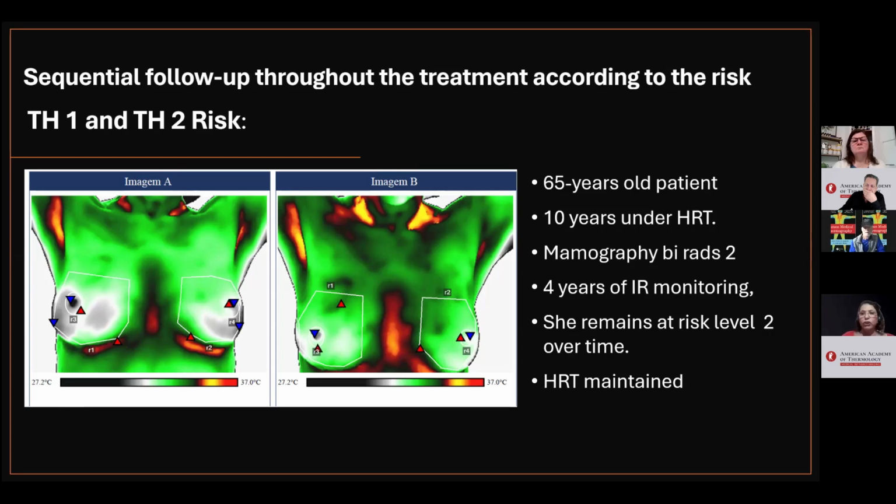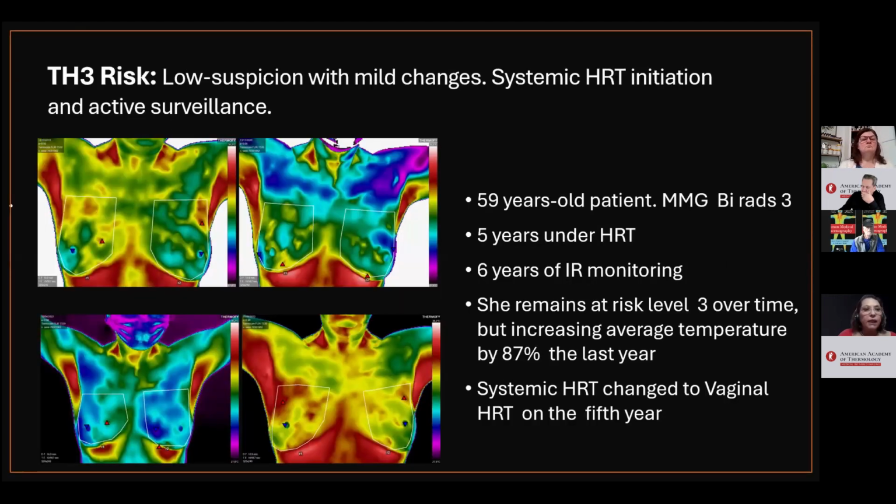She has consistently remained at thermovascular risk level 2 over time, and I have continued the HRT. In this case, Th1 and Th2 risk, low suspicion with mild change, systemic HRT initiation, and active surveillance.